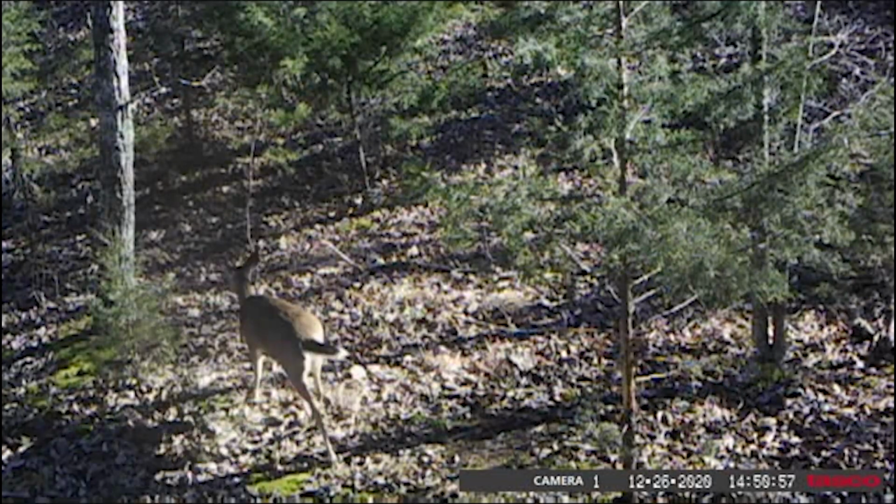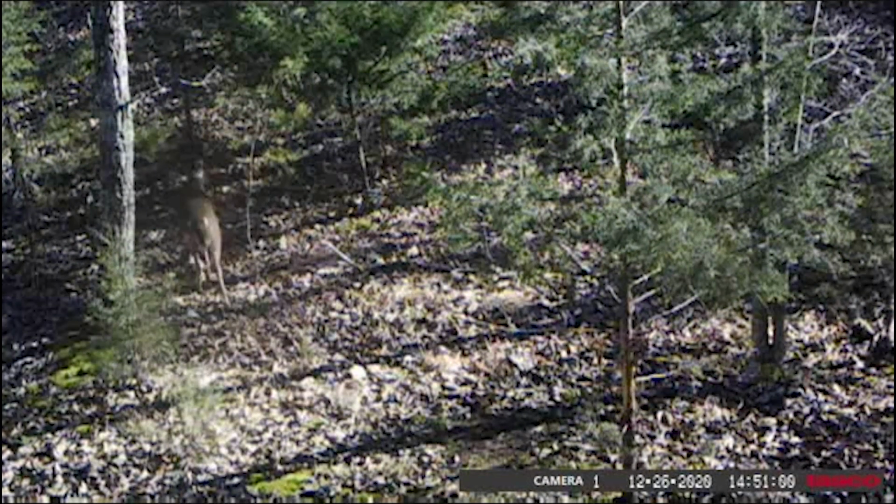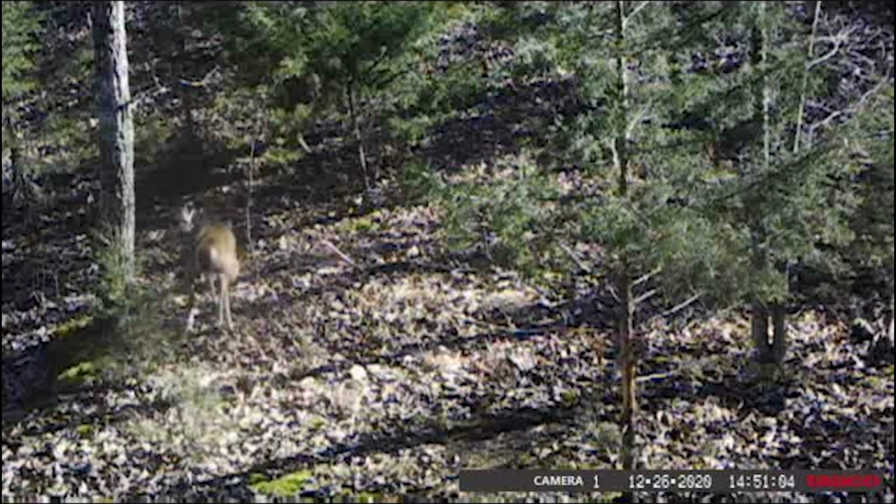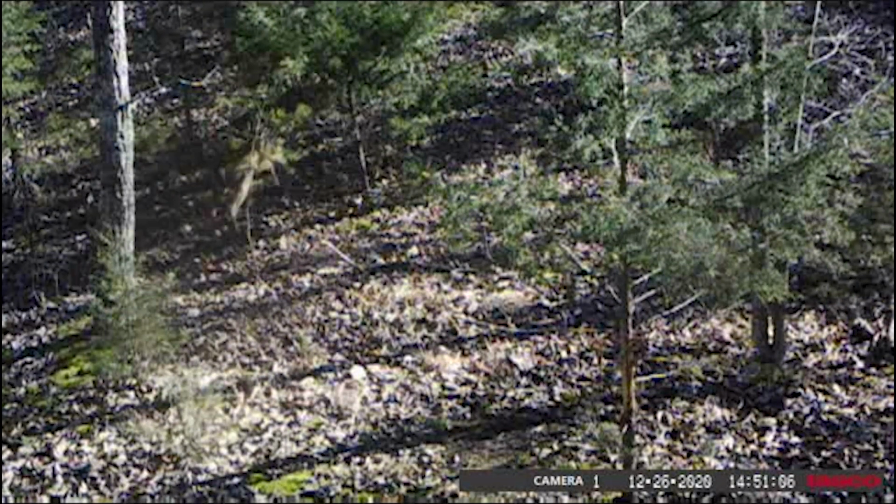So then that half rack buck comes in a couple days later, full rut. And if you see this and slow it down, he's got a broken back leg. His back left leg is broken. So he must have been hit by a car, broke his rack off, then got hit by a car. Bad day for this man. So whenever I put a camera up there, if he shows up and we see some rack change, we'll note that.